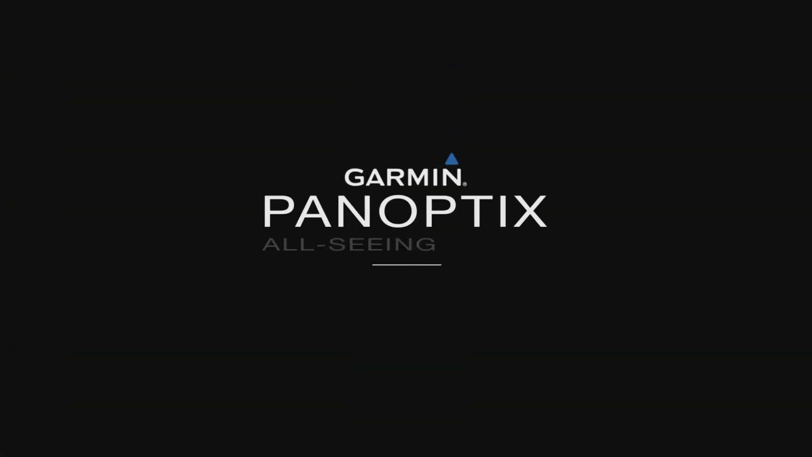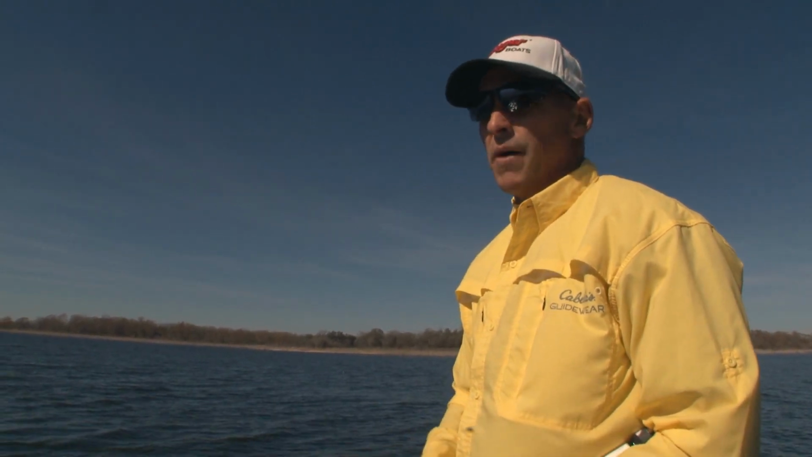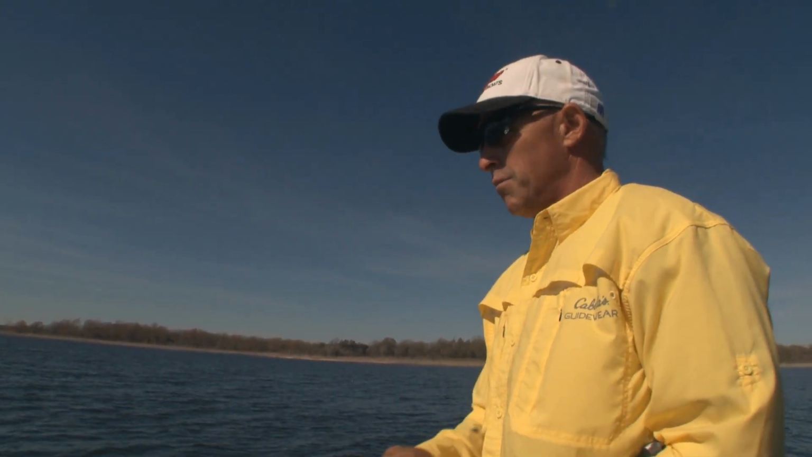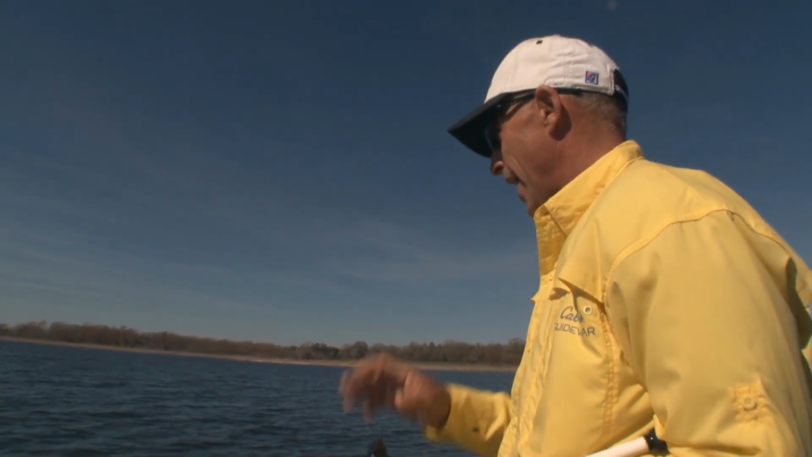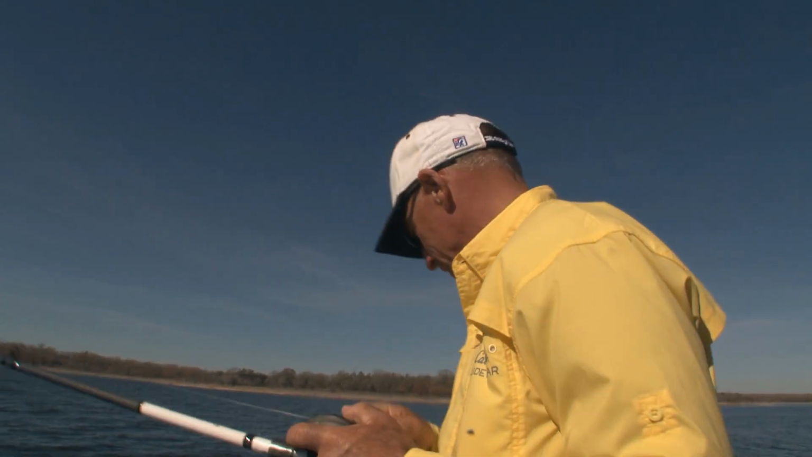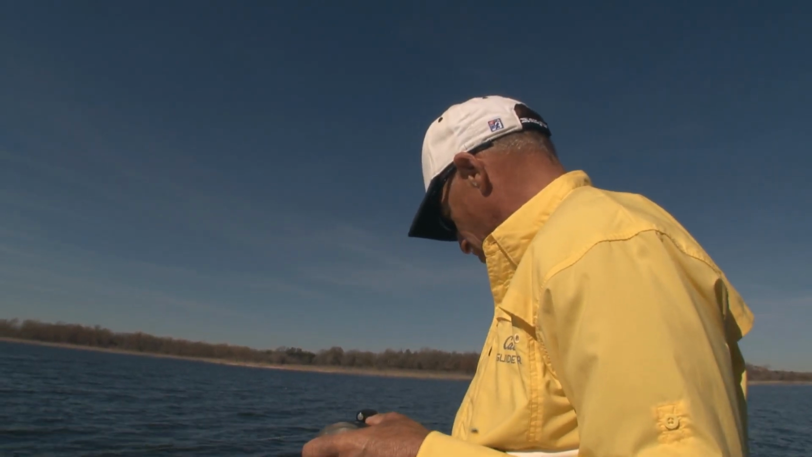If you're not familiar with the all-new Garmin Panoptix, here's a closer look. So you've heard about Garmin Panoptix and what it can do for you. We found a brush pile out here, found it on side view, put a waypoint out there as we were idling. We didn't ever have to run over the brush pile. And then when we got up to the brush pile, we put in Panoptix, and right now you can see that brush pile.